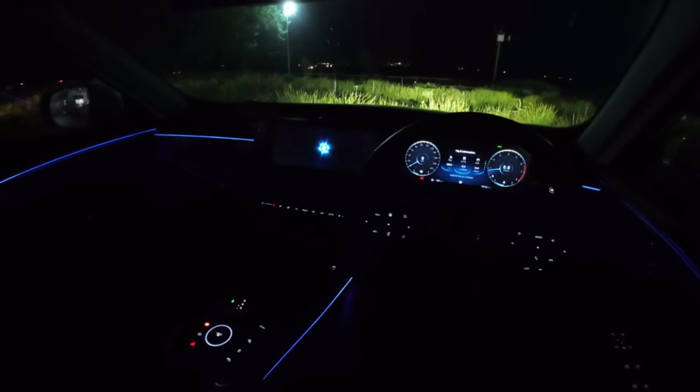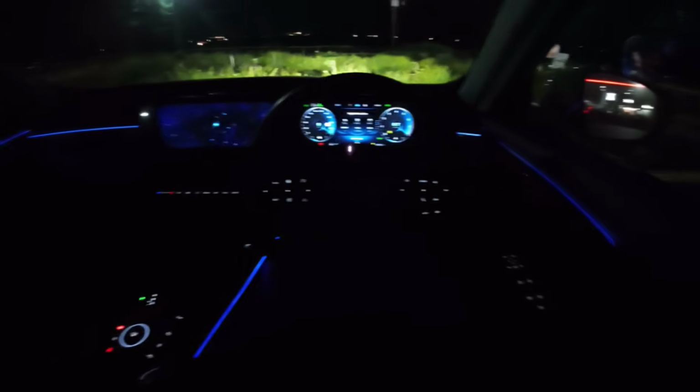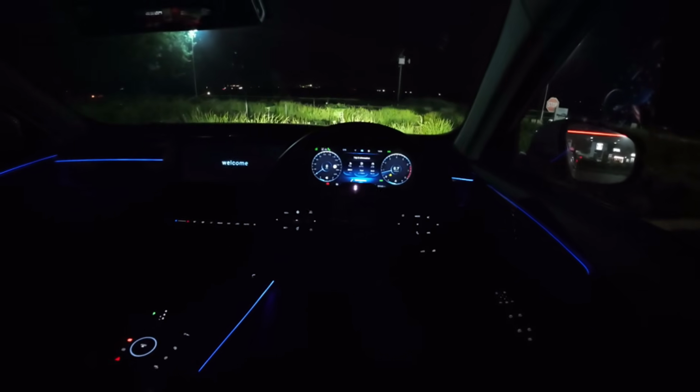Man, what a beautiful car this is. This is one of those cars that, even if you argue and say, I don't like this or that, when it comes to the beauty, it's something else.